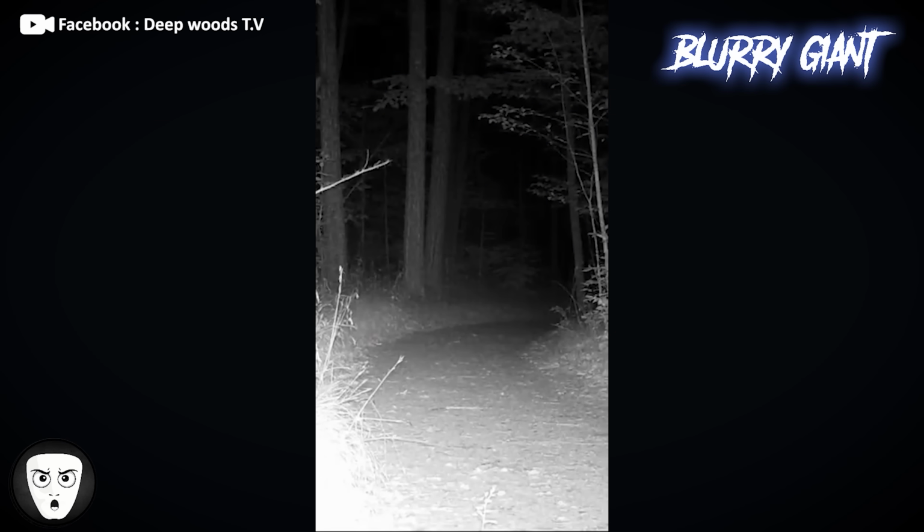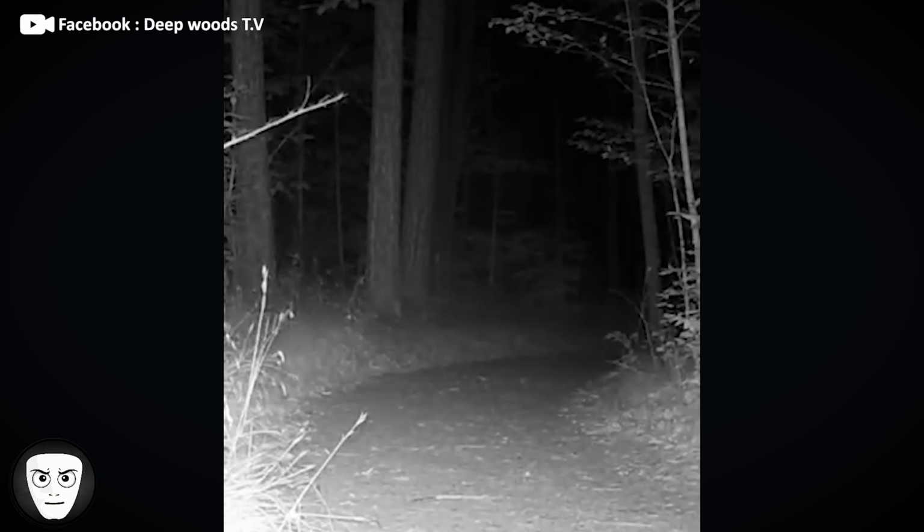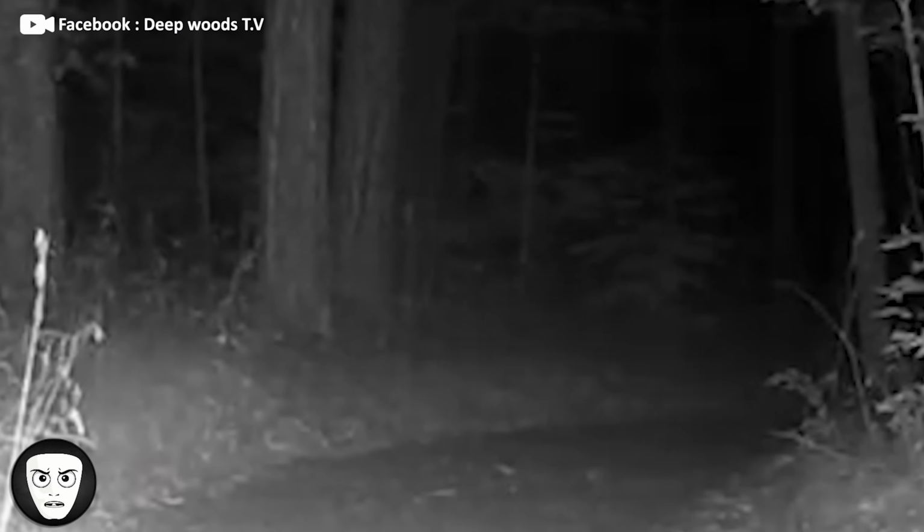A Facebook user was reviewing footage from a trail camera when they noticed something unusual. Right in the middle of the clip, a large dark figure suddenly races across the camera. The movement is so fast that it's almost impossible to tell what it is, even after replaying the footage.